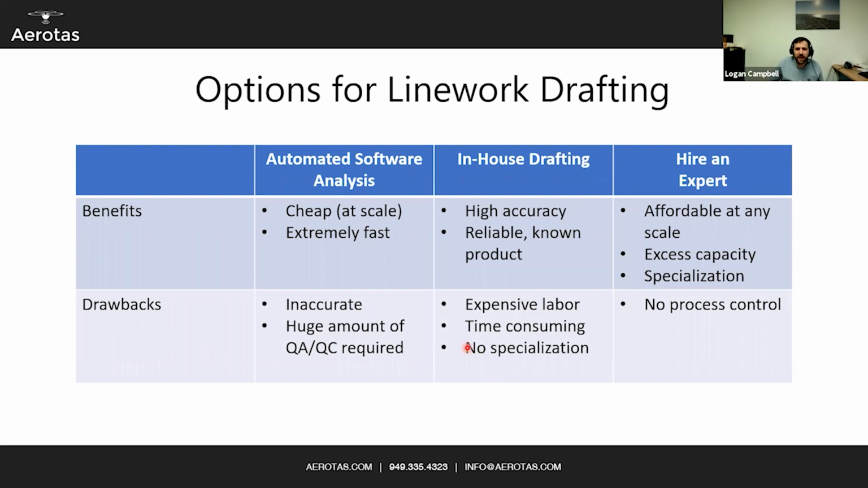You can draft all of it in-house yourself. You have the most control that way. You have high accuracy, a reliable known product, but the labor is typically expensive. If you're a surveyor and you're just sitting there drawing paint stripes or extracting topo shots out of a point cloud, that's expensive labor. And it's very time consuming.